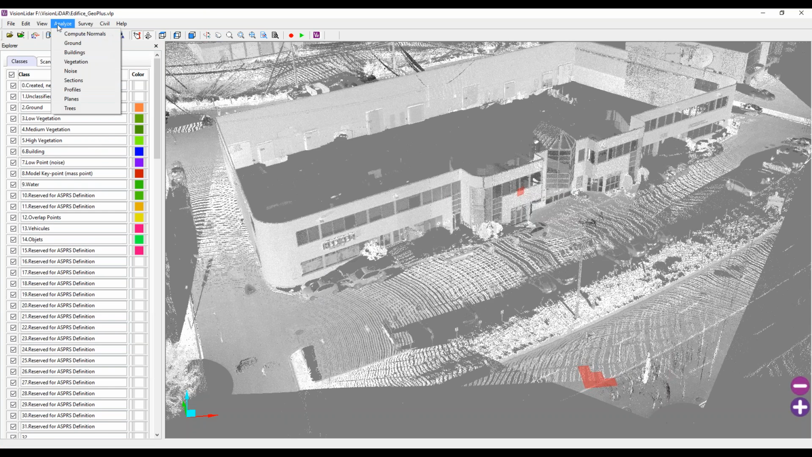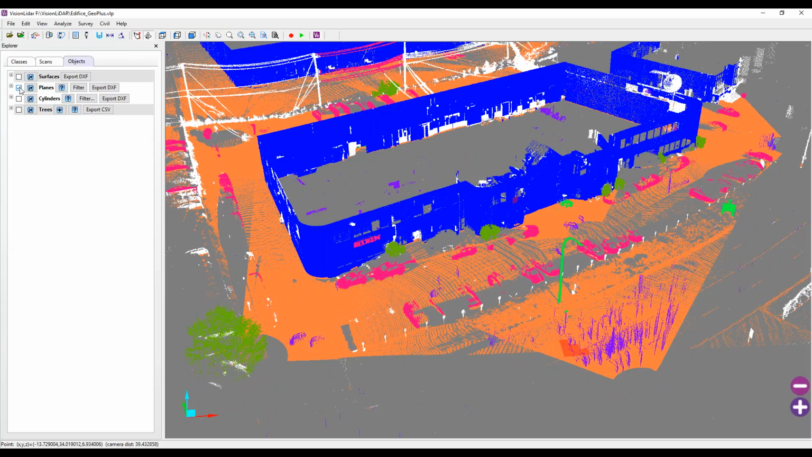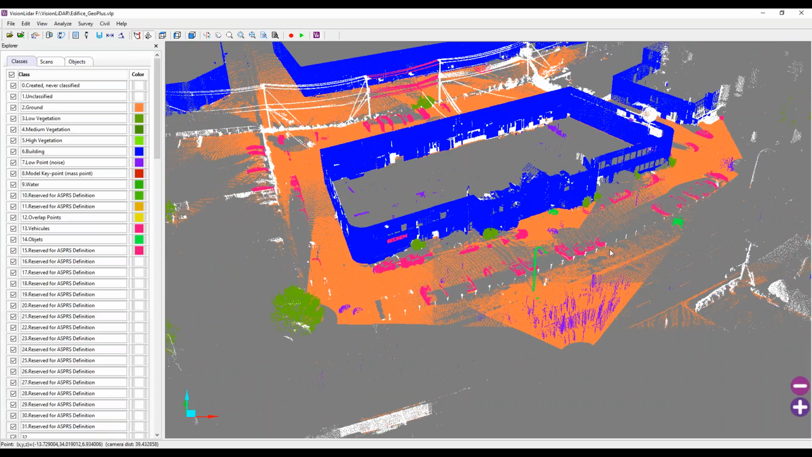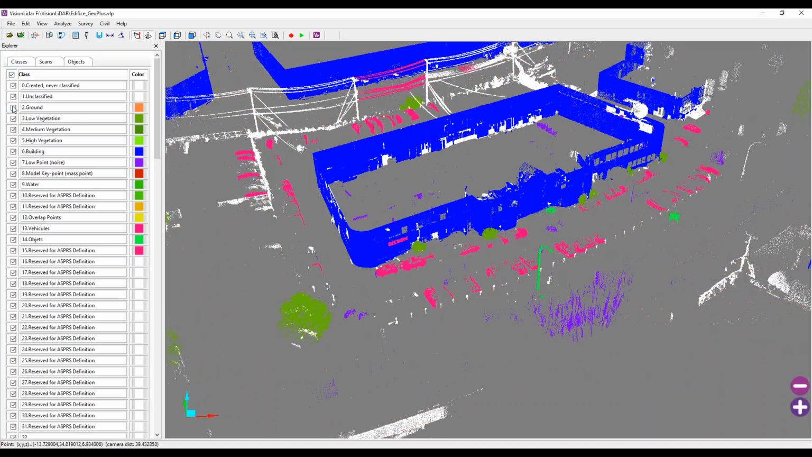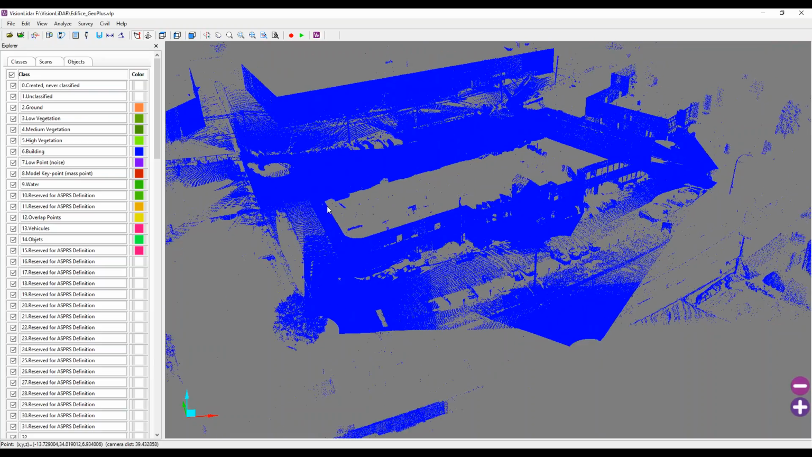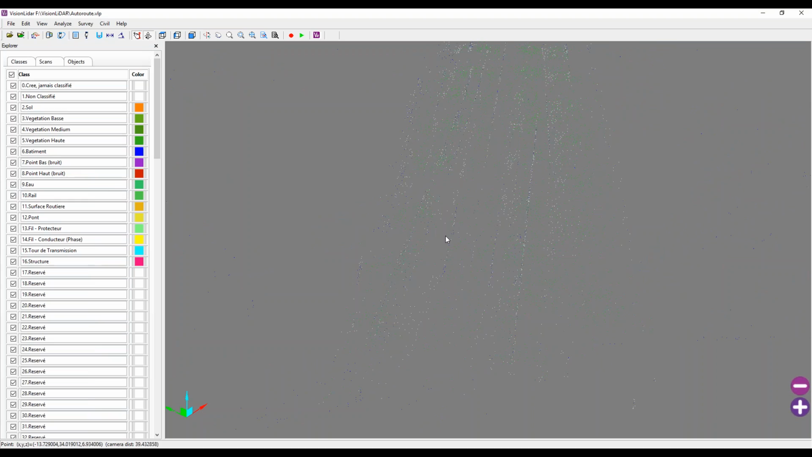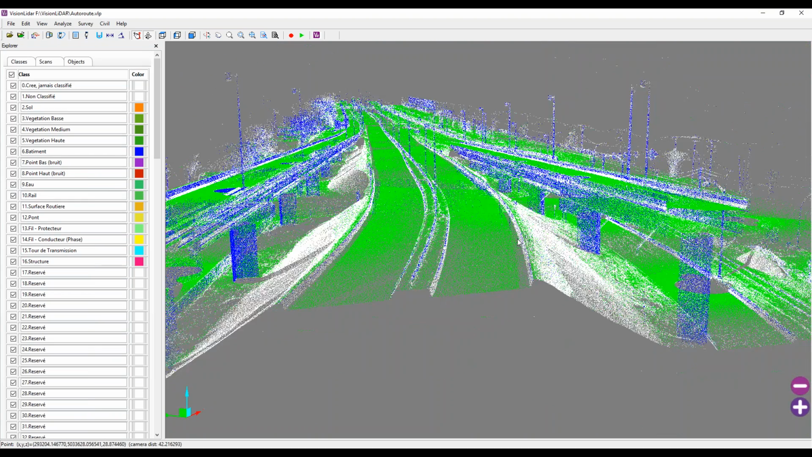So here we see with intensity view, we can color by class if we've classified our points beforehand. So in this case, I've already classified a number of points. So we can see here in my classes toolbar, we have a number of classes that can be turned on or off accordingly. We can also view by normals if I've calculated my normals. Now this is not a great example, but I'm just going to switch to this project here, where you can see this is what normals does.